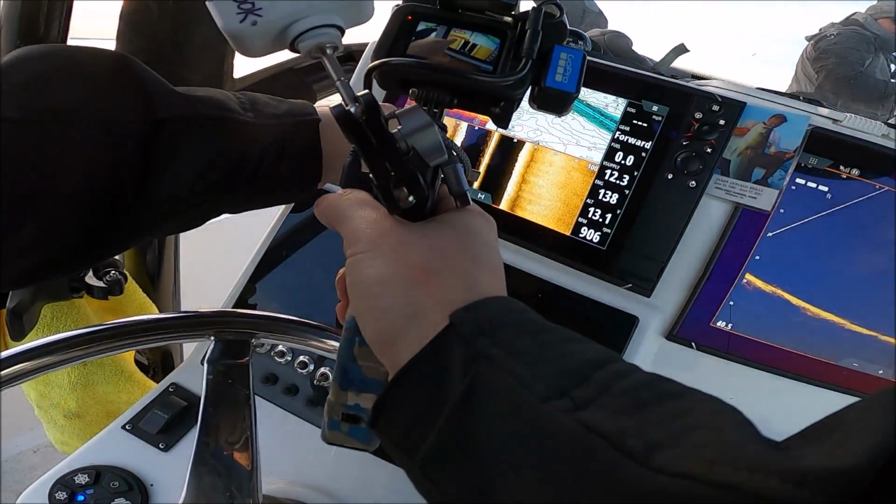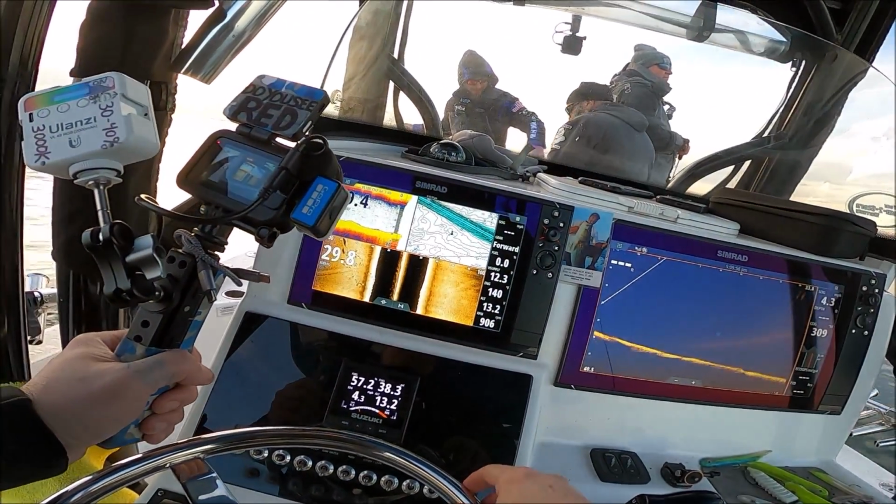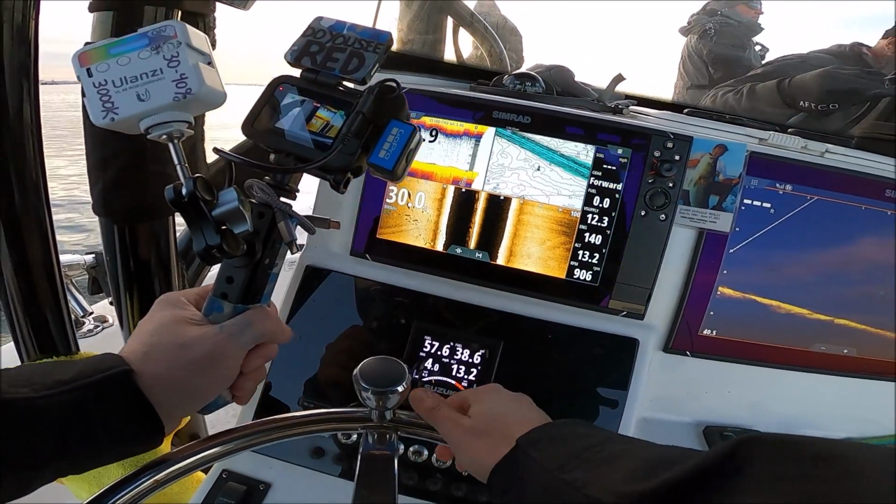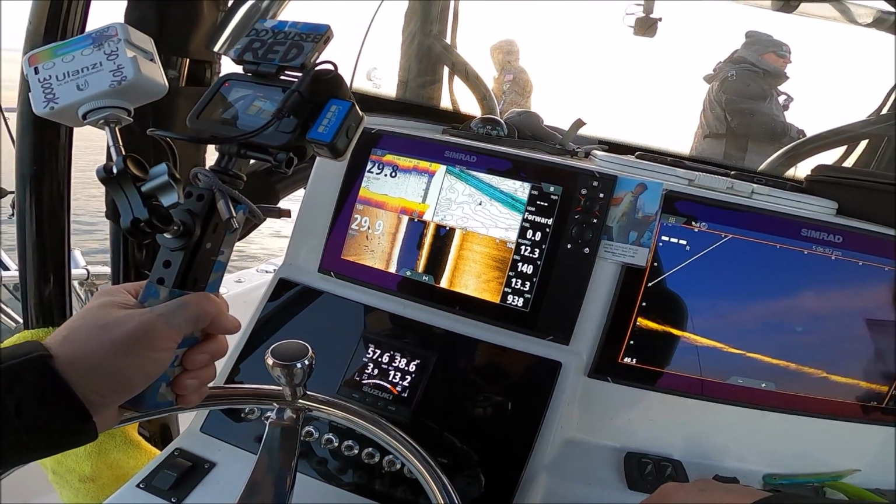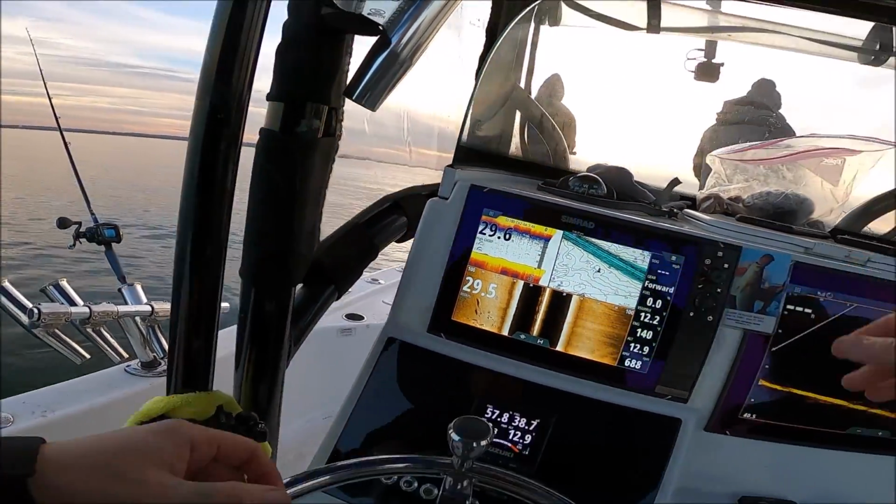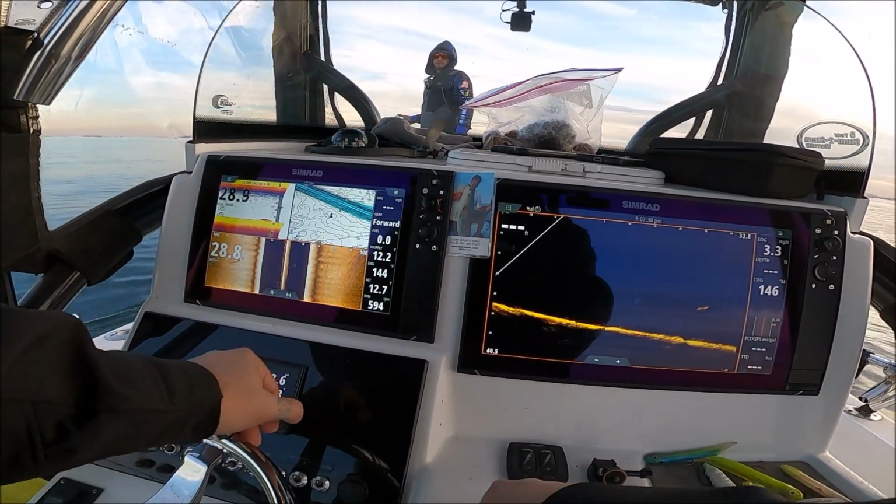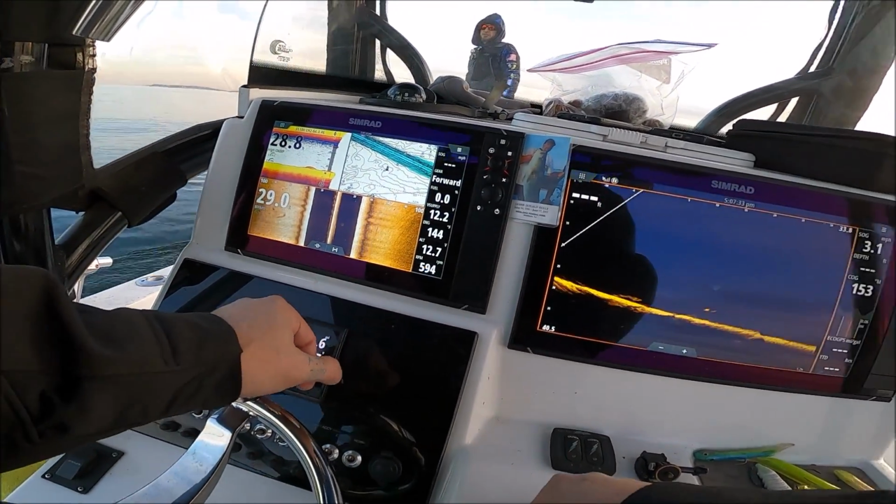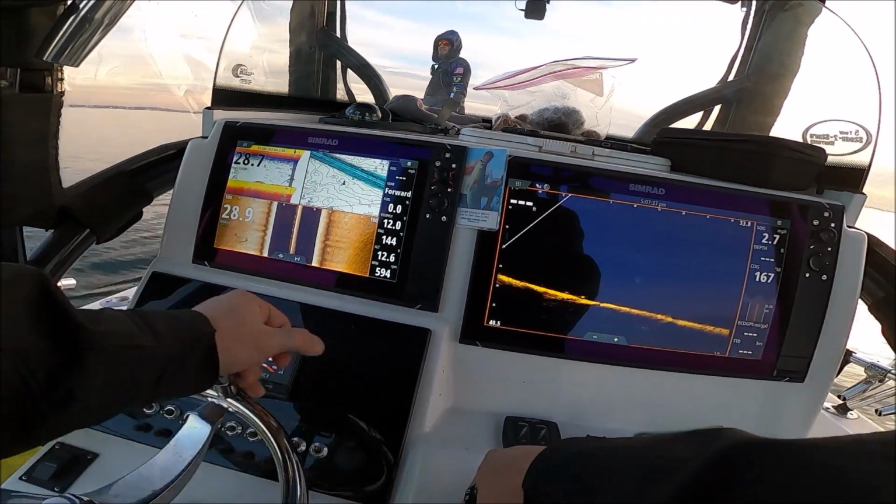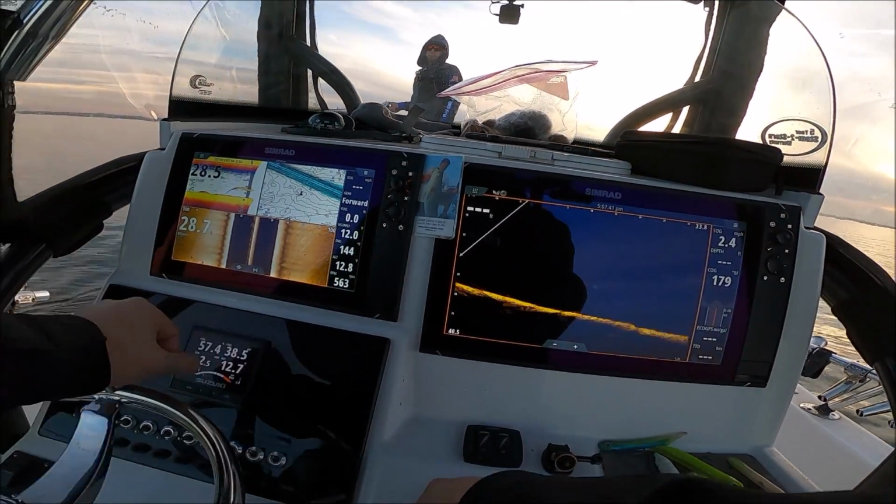There they are. They're hanging right behind that piling. Big marks here, guys. Really nice fat big marks. I like it. Feel that thump, you just cross their eyes right there. Yeah, immediately before they drop it. That's probably what I'm not doing. Yeah, you feel any tick at all, yank.